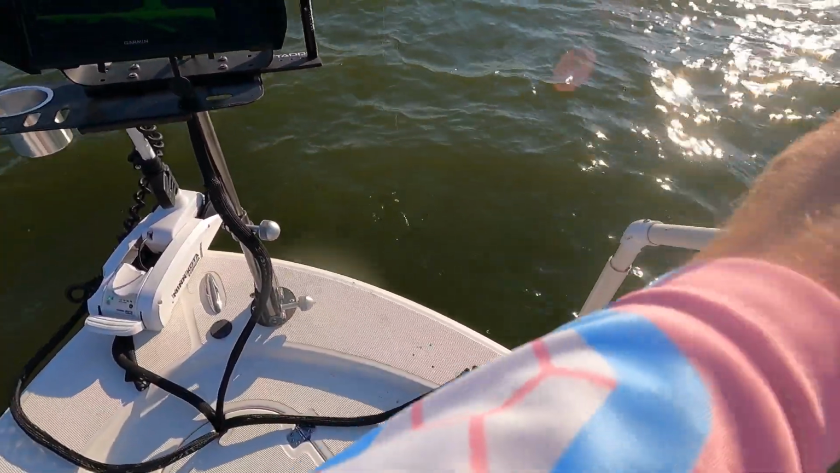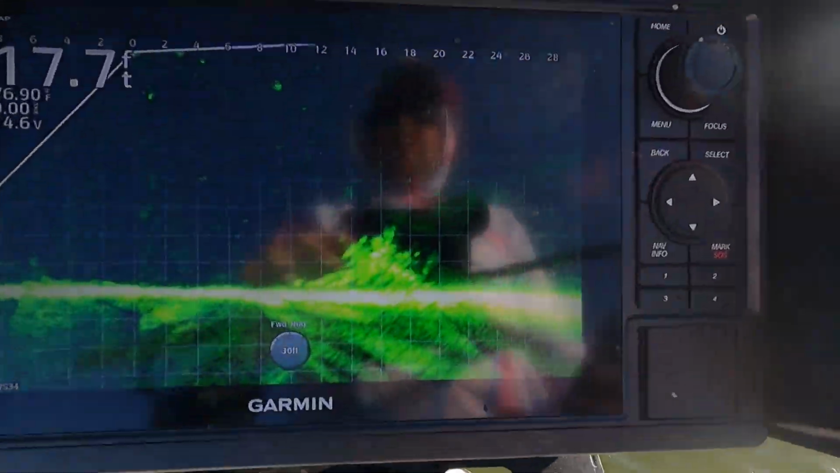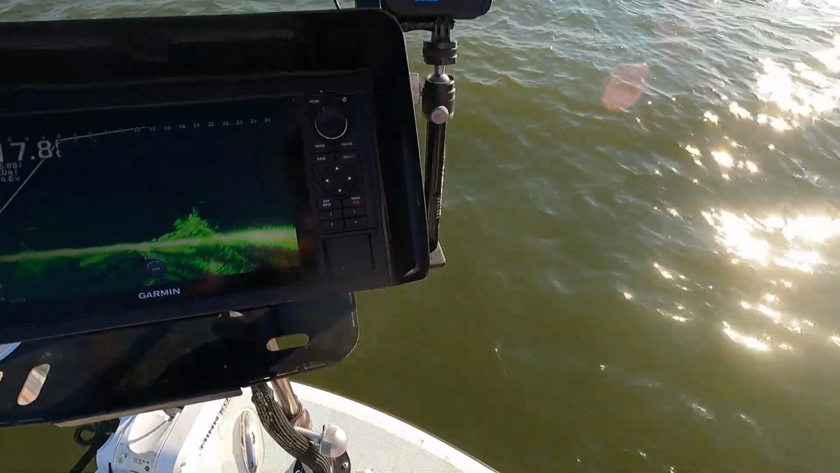But all right, one more. Just proof of concept here, because I can see a good looking fish. Now, before we do that, I want to close this distance a little more. So what I'm going to do, it's at what 16 feet. So I'm going to go up 2 clicks.